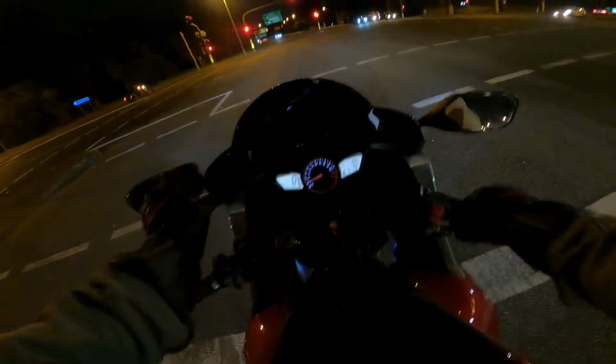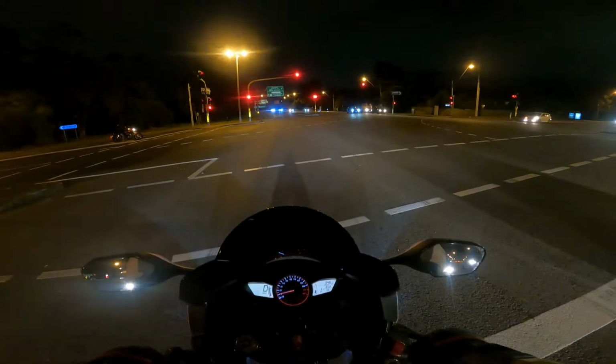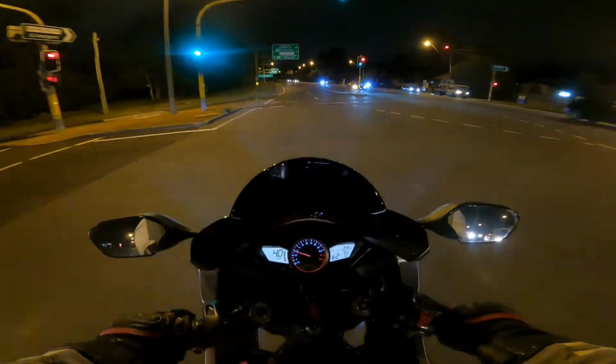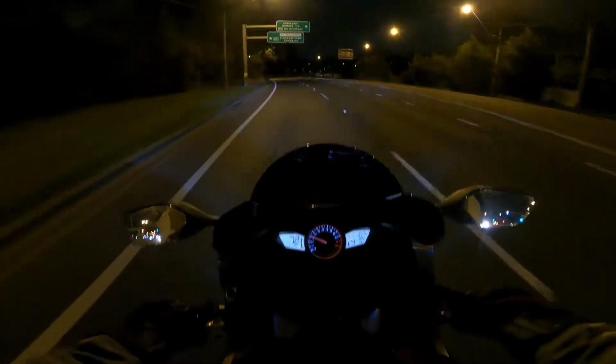The only issue with this thing here is that it's black. I would like to get a smoked version of this, but the only one I could find is unfortunately a clear screen. So black it is.